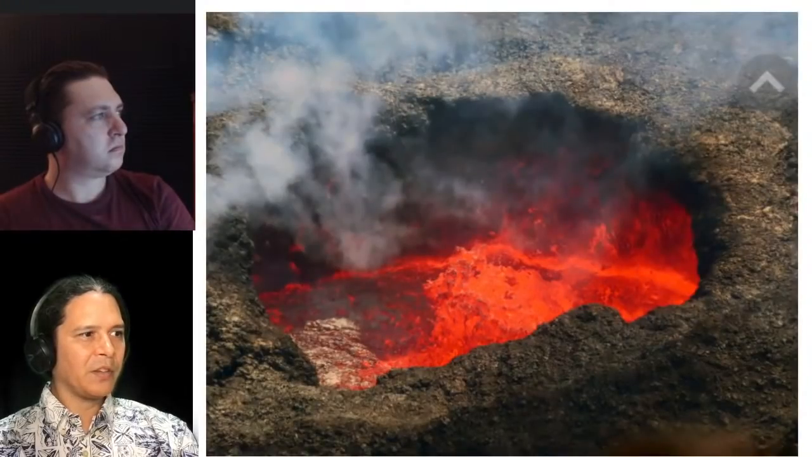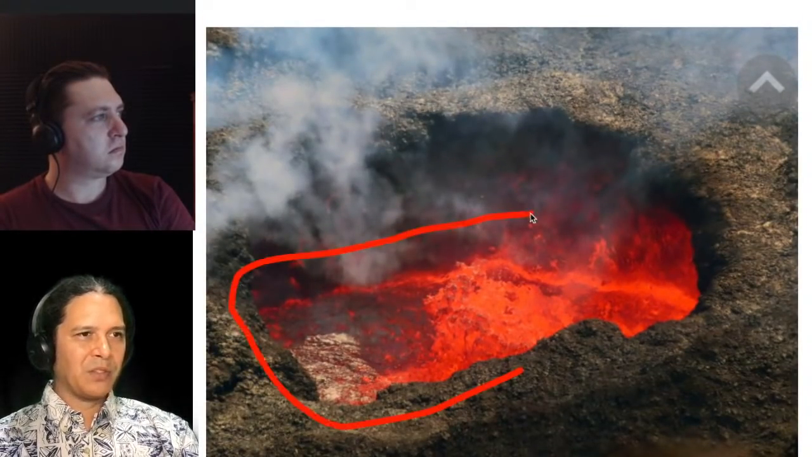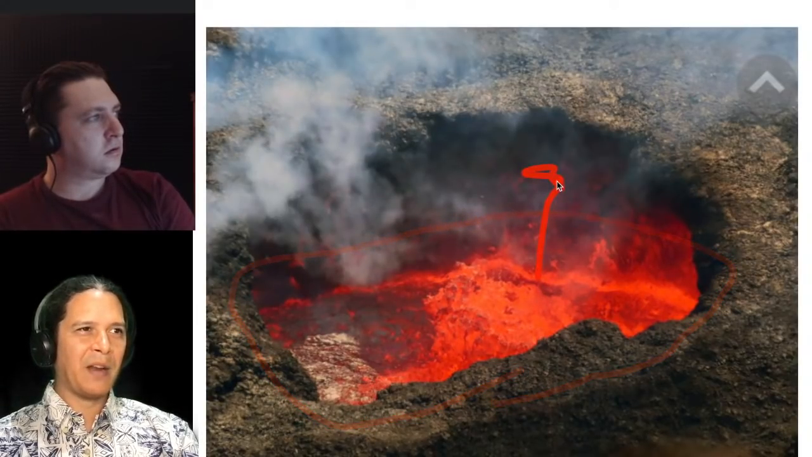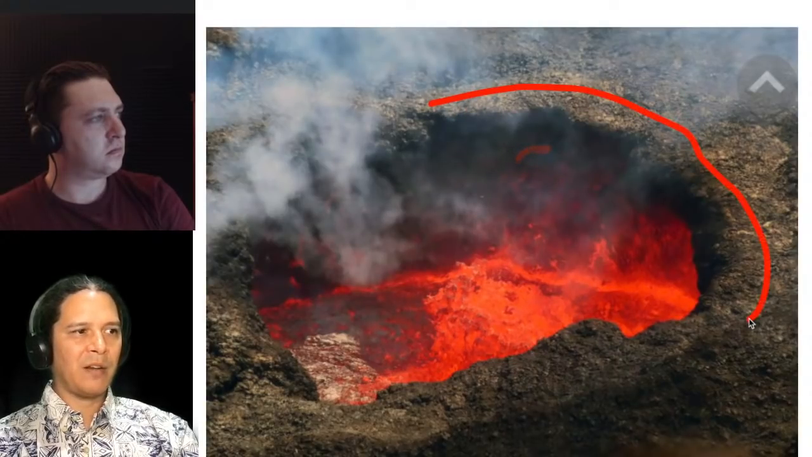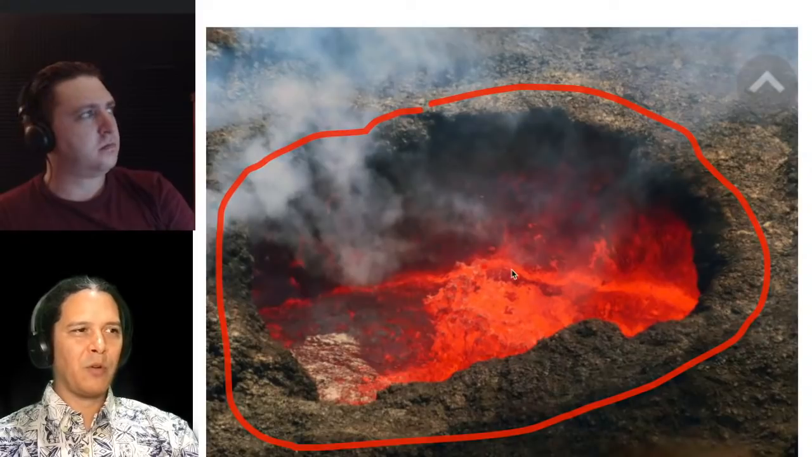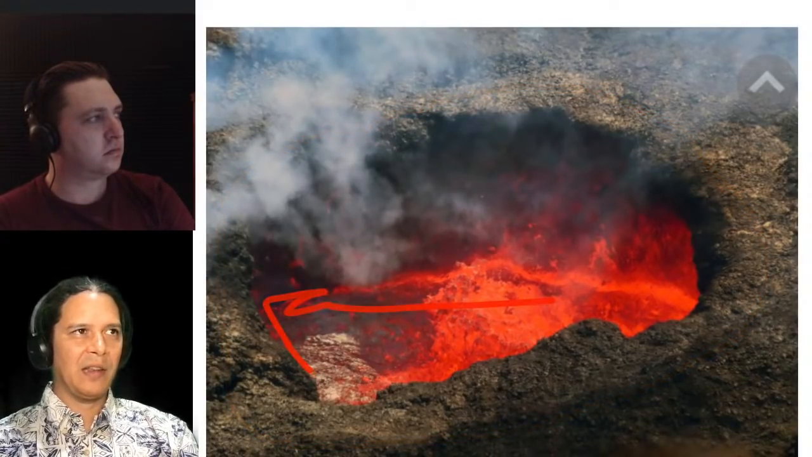Different view there, and then zoomed into that ponded lava surface within the vent, right? Spattering, and now a lot of the spatter is mostly landing against these inner walls, sometimes landing in this upper perimeter around here. So there is a little bit of accumulation on top of this thing. But for the most part, it's just kind of bubbling and going out the hole, out the side, and at the bottom of the thing.